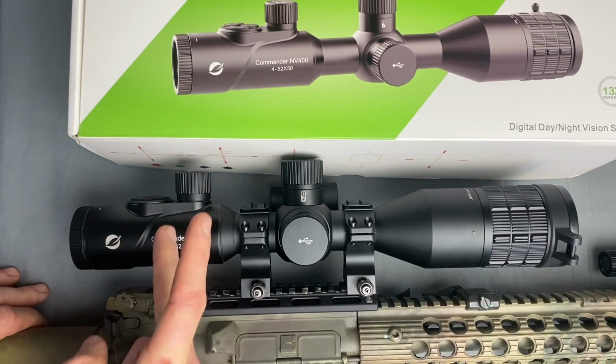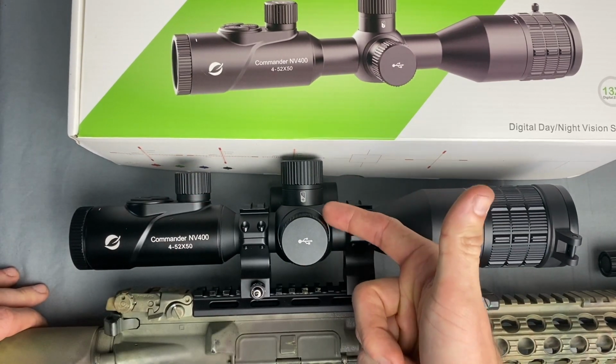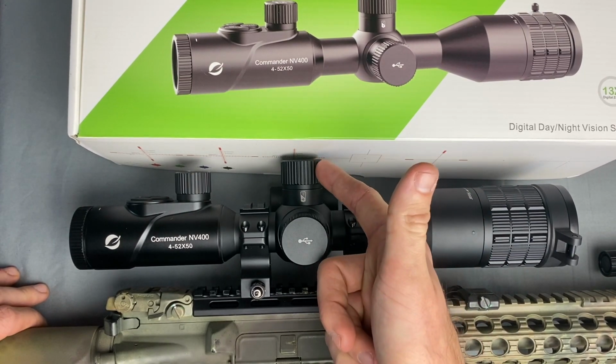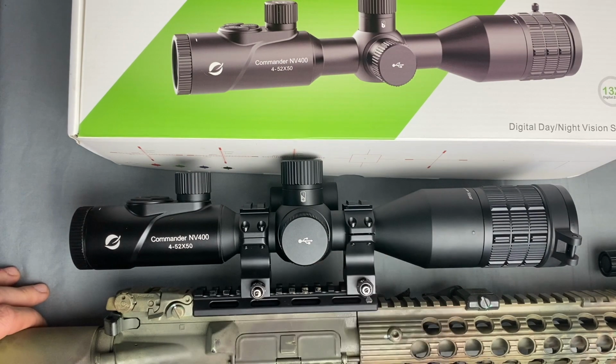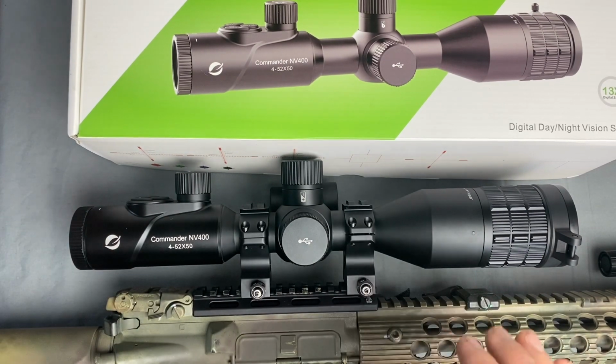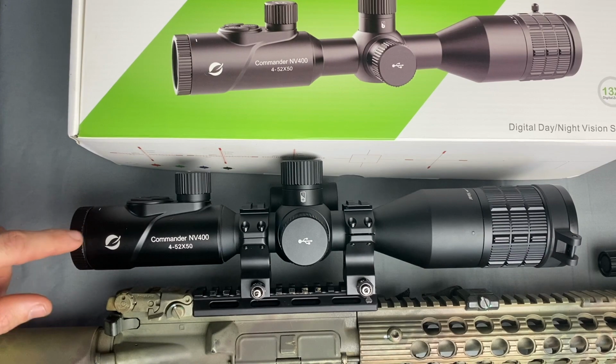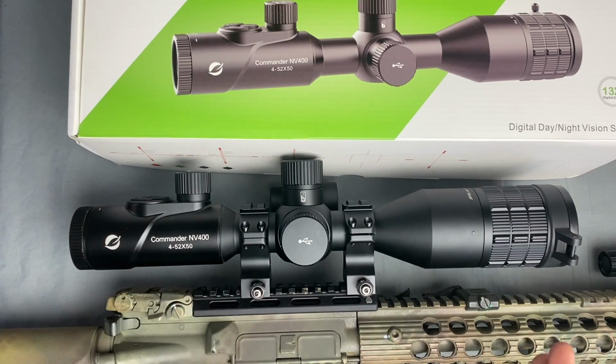It's, like I said, a screen. You can't see through. This compartment right here, where the elevation knob would be, is a battery that goes all the way down to the bottom. So there's no looking through it unless you turn it on. So that's what a digital day and night vision scope is, and that's the difference between this and a regular scope that you can look through that has no power.